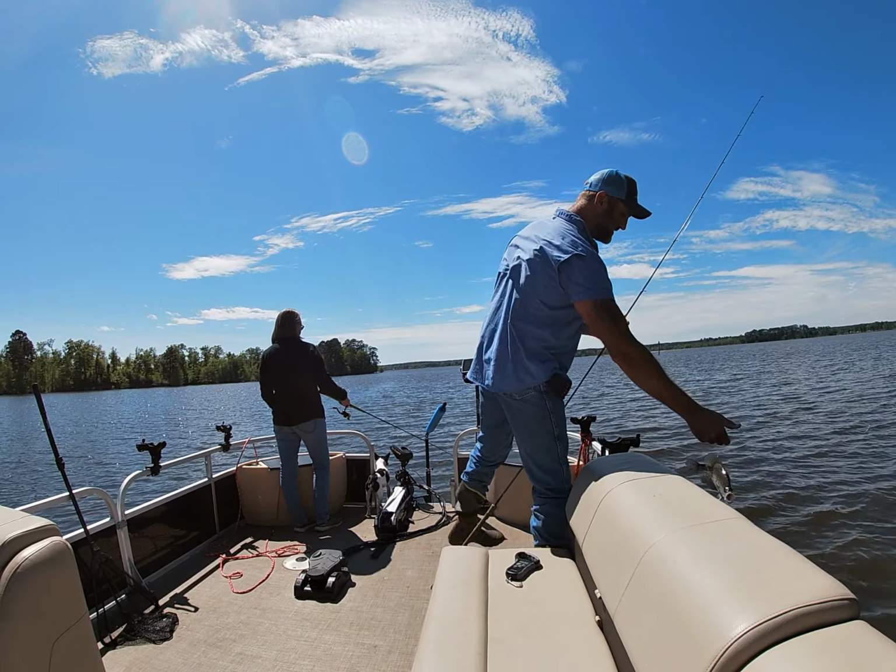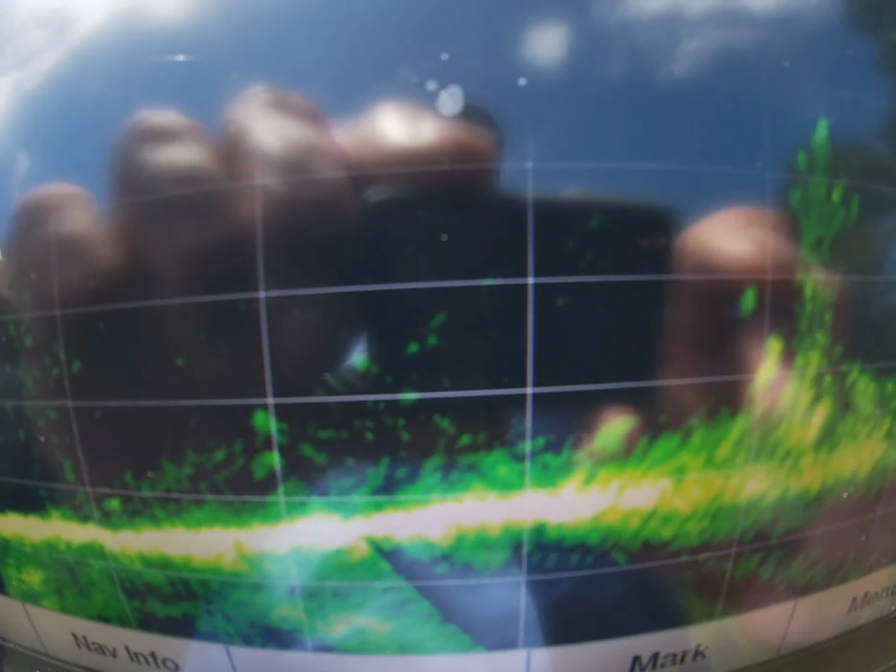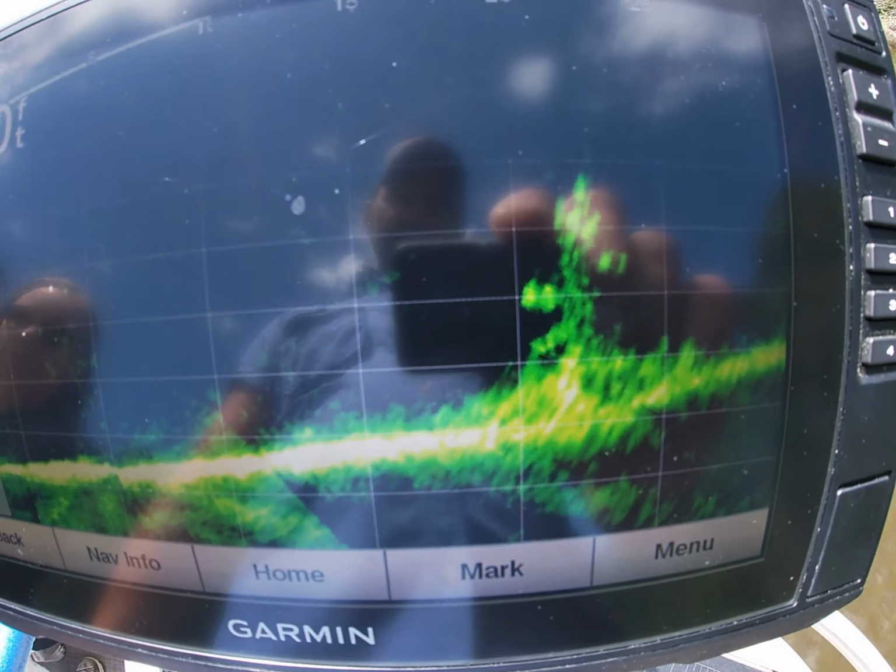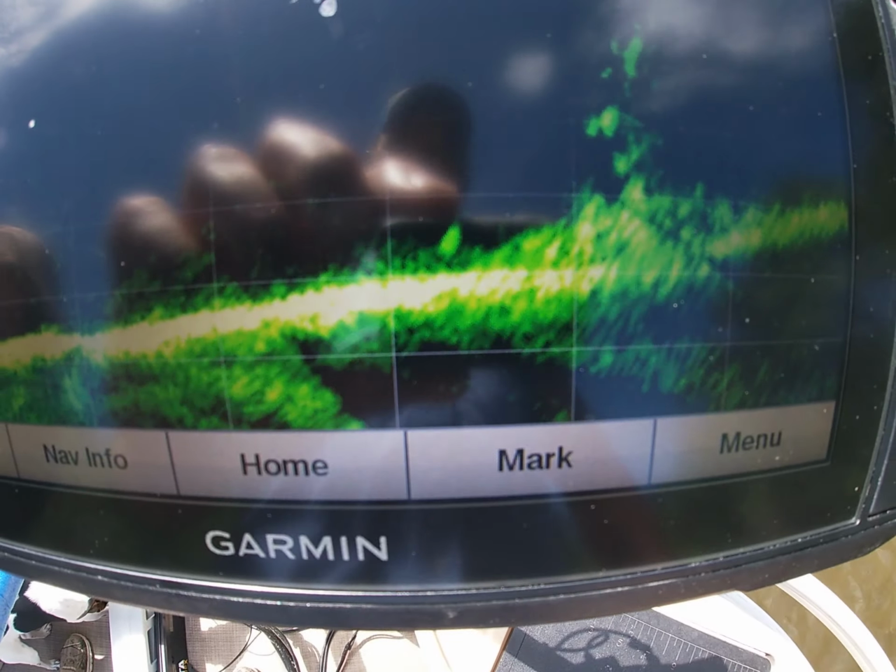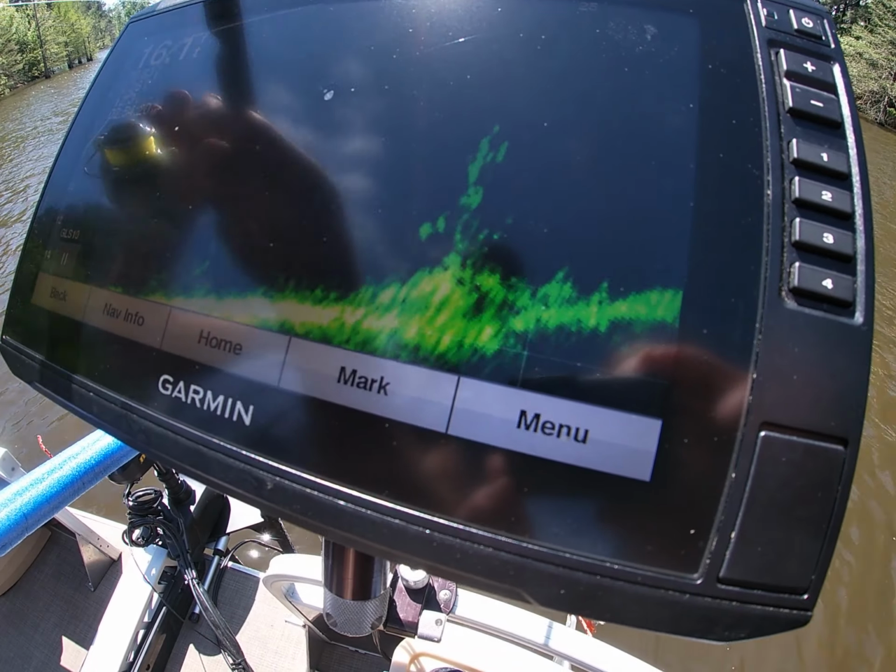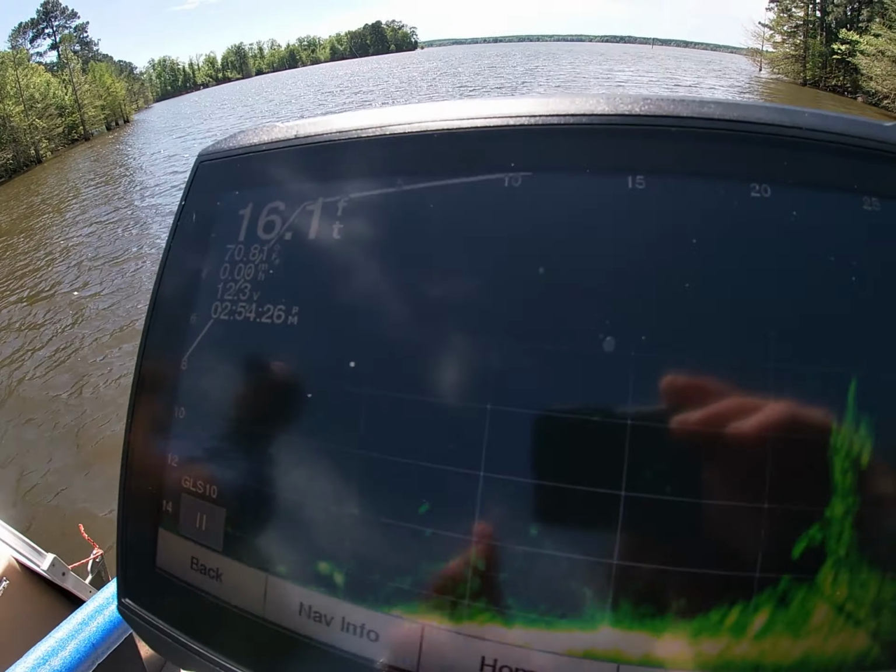I love it. We got several crappie sitting right around this short stumps, probably 6 or so of them. So I'm going to try to get Deanna in close enough to pitch on. They're real shallow, so I don't want to spook them. There he is, finally. See him come off that log and grab it.